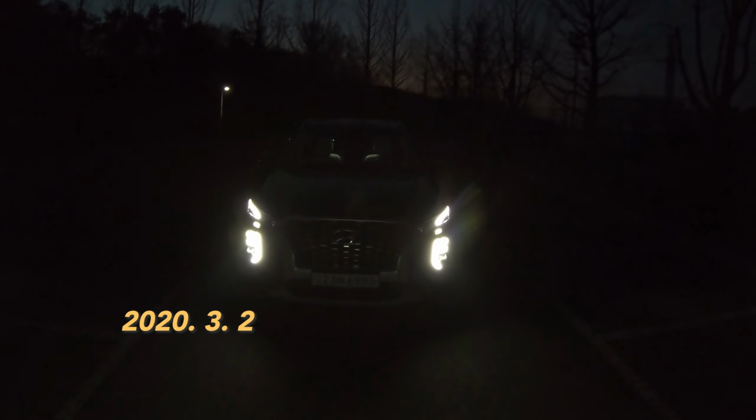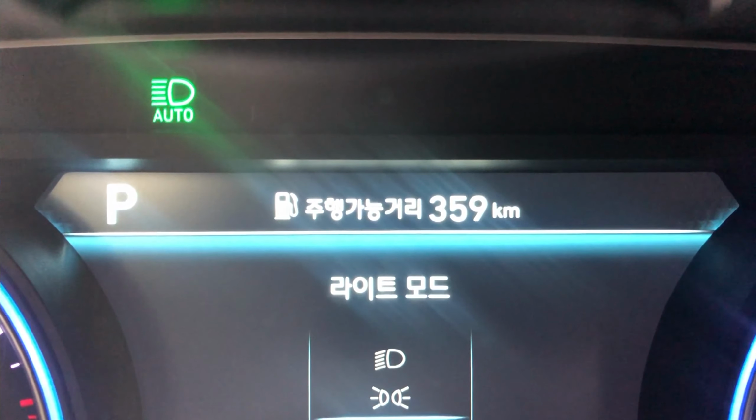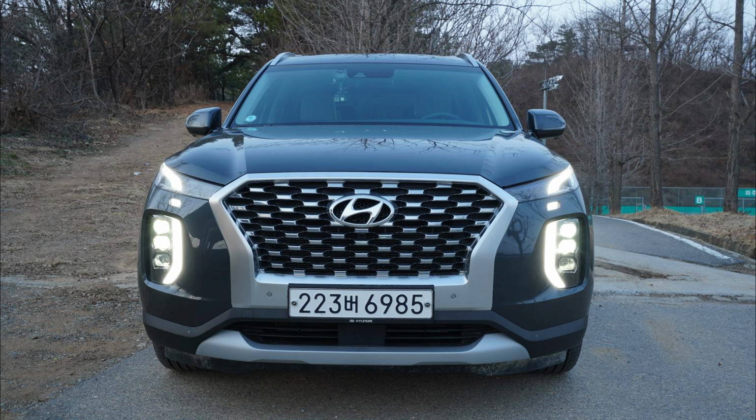It's already March 2nd here in Korea. Today I just wanted to show you how to use auto high beam. For today's demonstration, I brought my 2019 Hyundai Palisade. Let me just give you a quick walk around of it. It's actually a 2019 year model. It's actually a full spec model for the Korean model. Okay, so let me just show you how you can use the auto high beam.